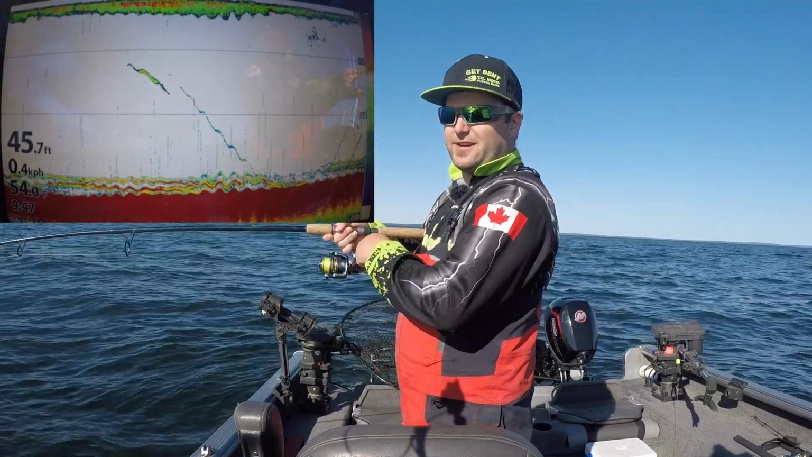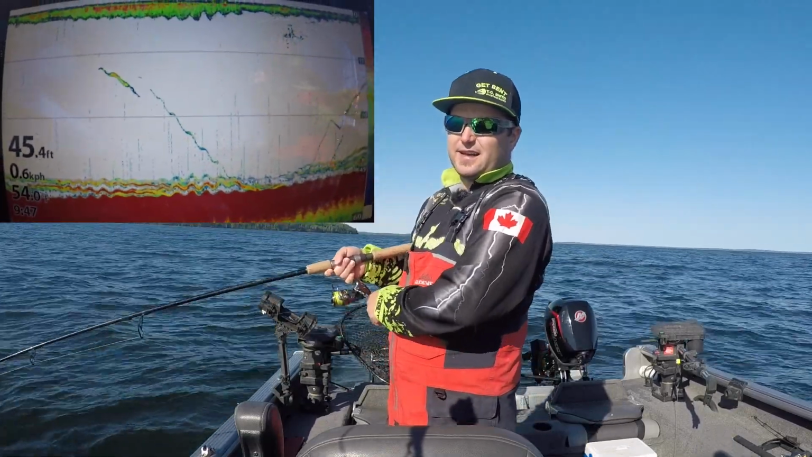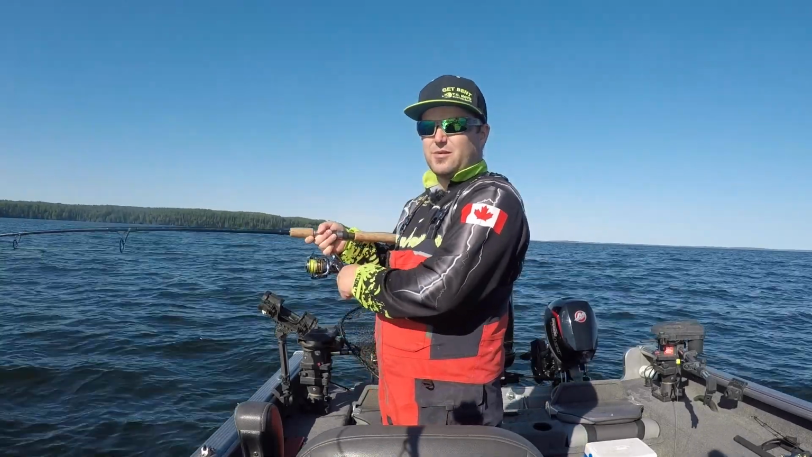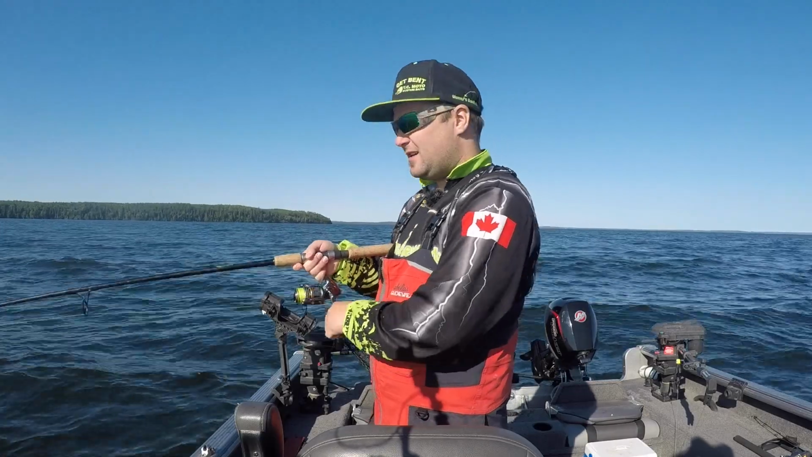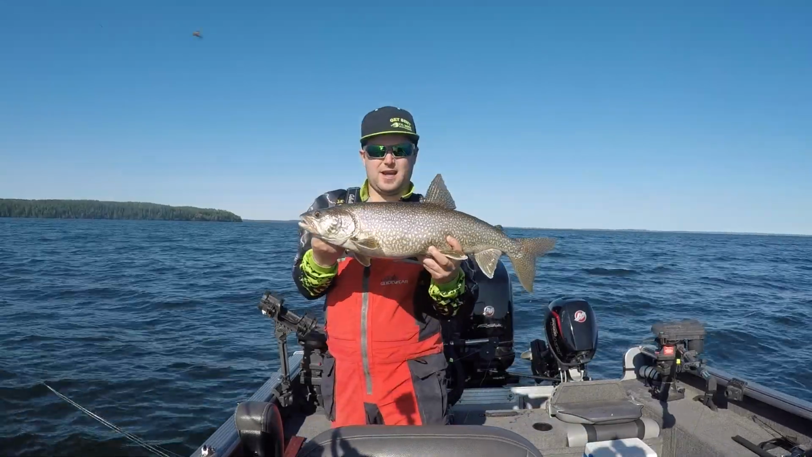Oh, there we go. Oh yeah, see that one come flying up at it? Just dropped it down for a second and see him start coming up, so I gave her a couple quick cranks and sure enough. Wow, that's awesome when they're hitting that aggressively. Feels like just a smaller fish here. So a littler guy, we'll get him back in the water.